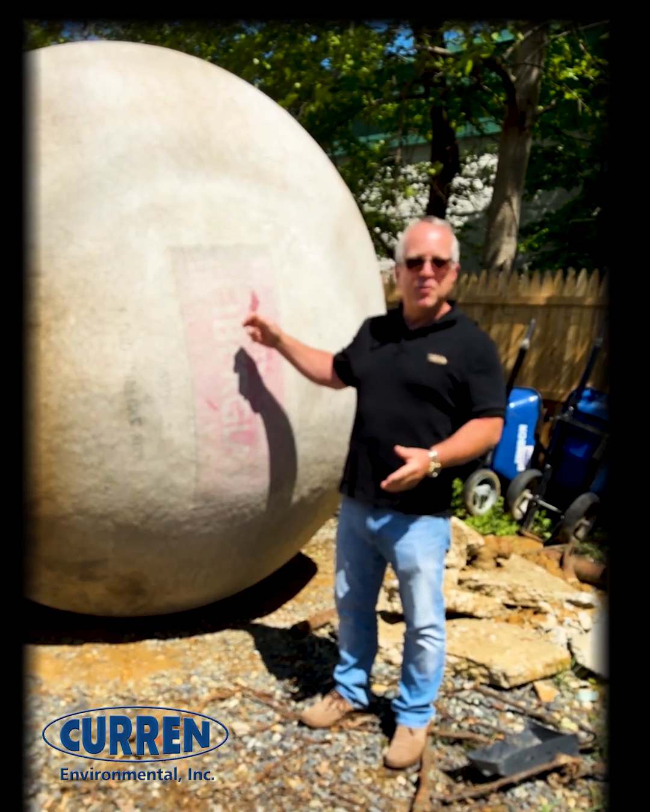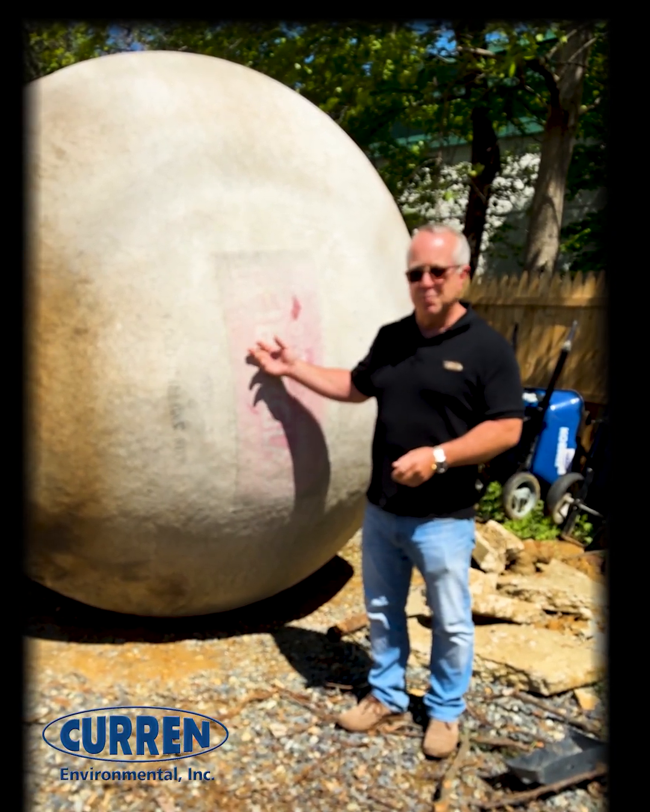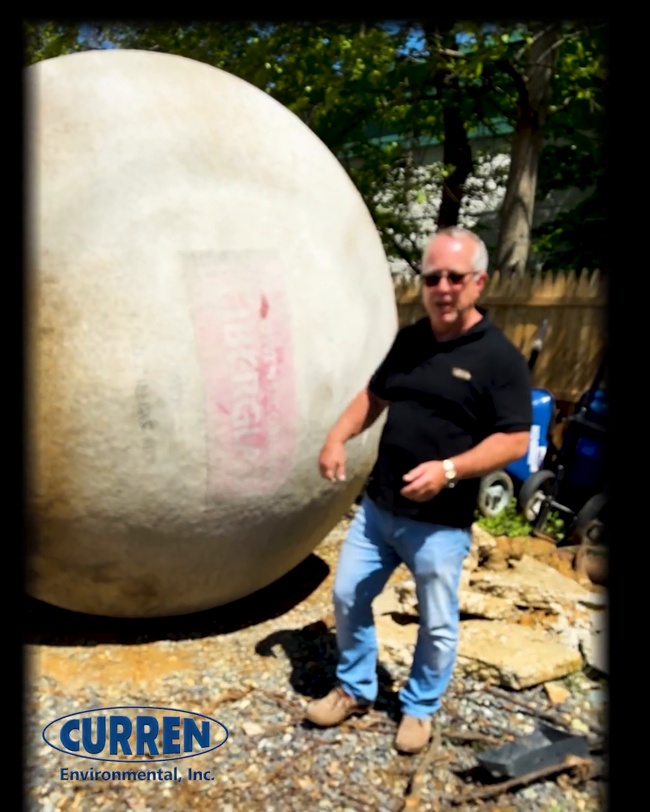Okay? You think of oil tanks, you think the tank will be metal. This was actually fiberglass. It's actually made by Owens Corning. You think of Owens Corning for insulation. Well, they do fiberglass and they do fiberglass tanks.